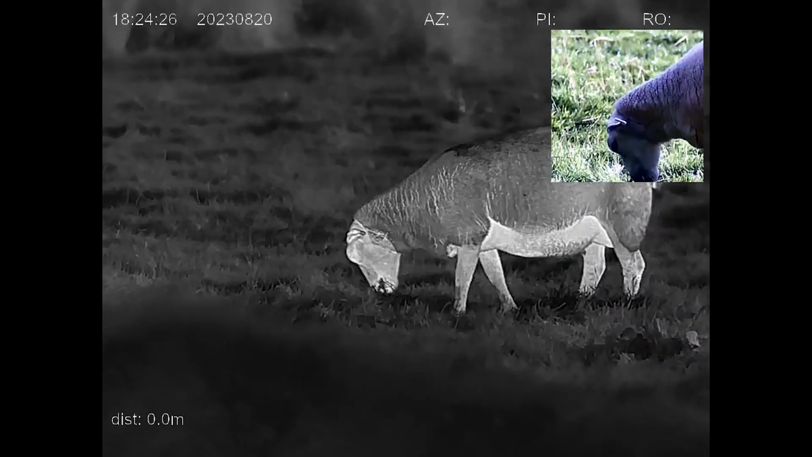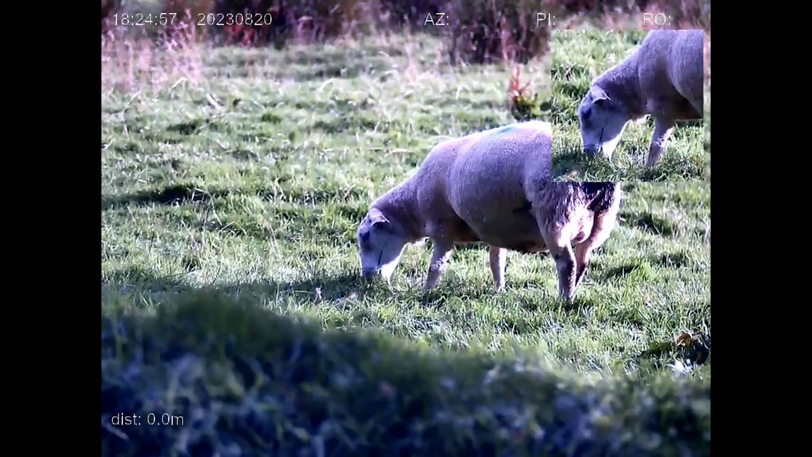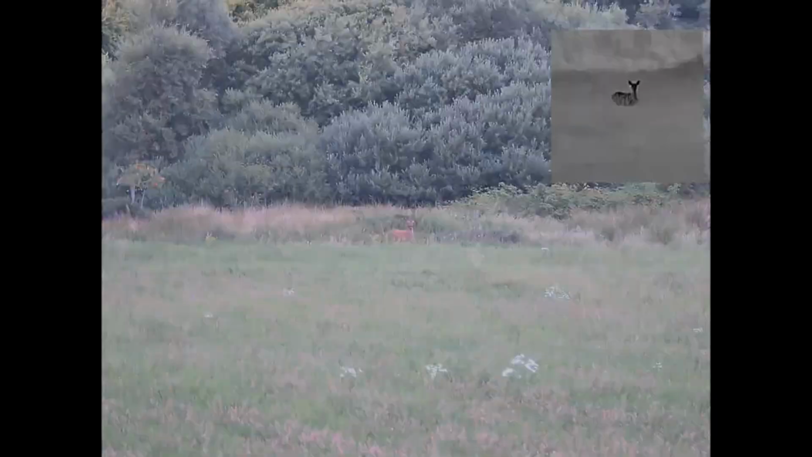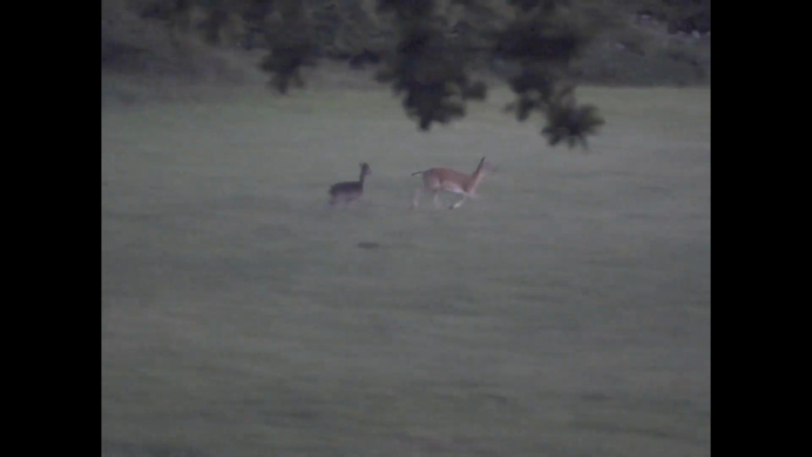So I can see the Gemini is being popular with stalkers, especially because not only have you got that thermal aspect in there where it allows you to pick out deer nice and easily in woodland and other situations where it would normally be quite difficult with standard glass, but you've also got the option you can swap it to a coloured day screen. So once you've found your deer, you can identify whether it's a buck or a doe, and you can also assess what condition it is.